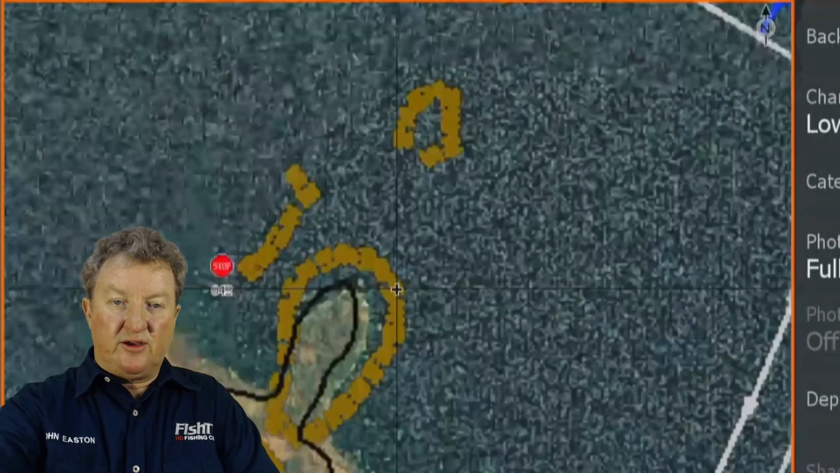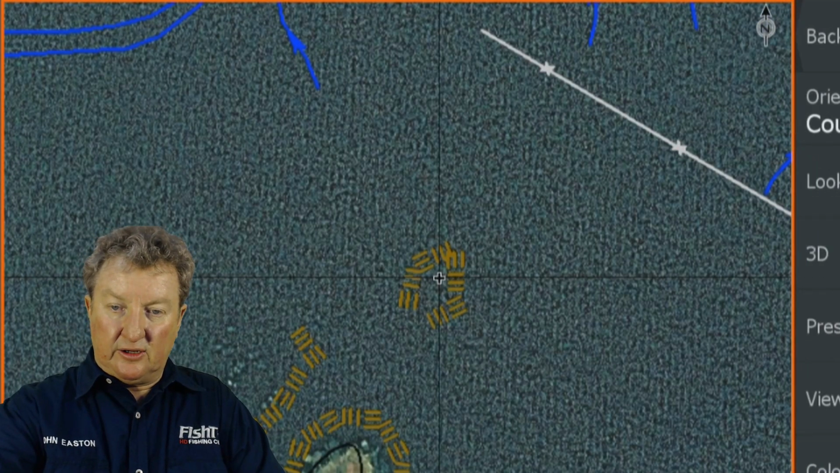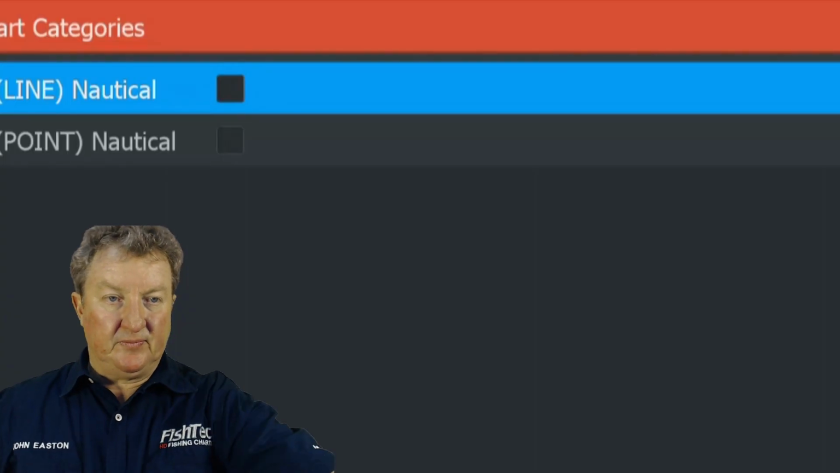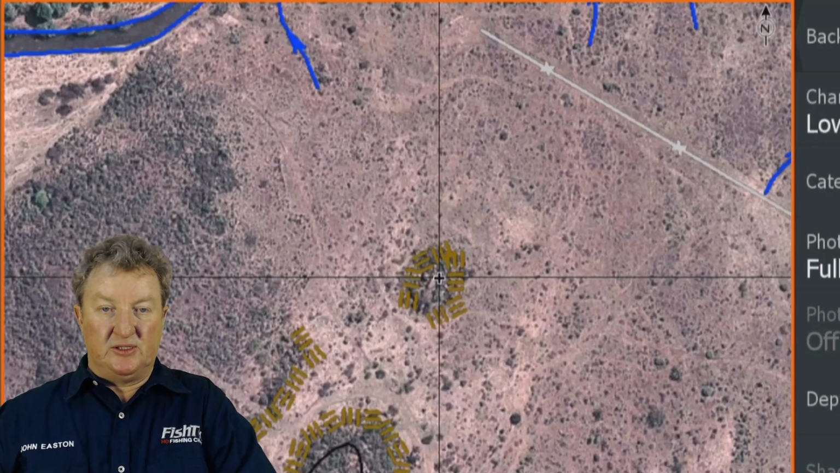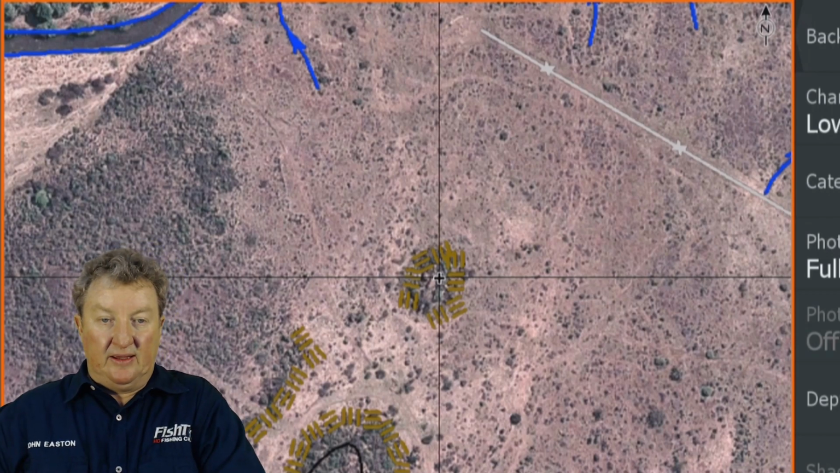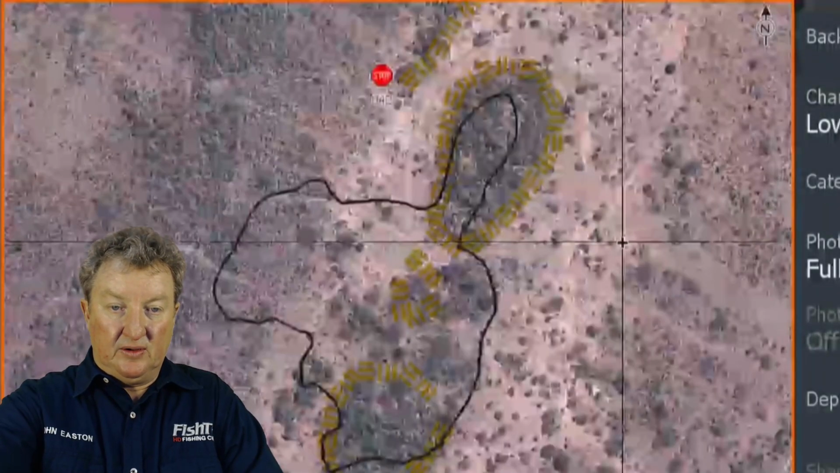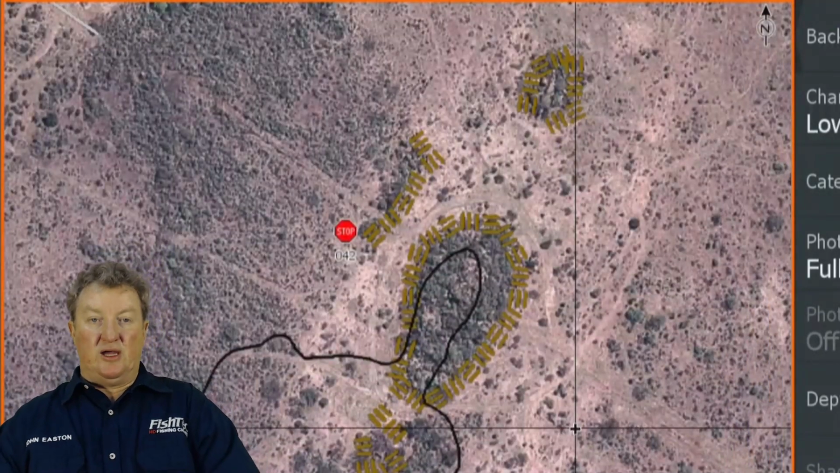So immediately, if we go back here to the sediment, let's go to satellite 2012, and also turn on that. It's under miscellaneous, just remember that's under miscellaneous, and look how accurate that is. It's showing the rocks perfectly there. Rocks all around there. Fantastic stuff. Lot of great information here, guys.